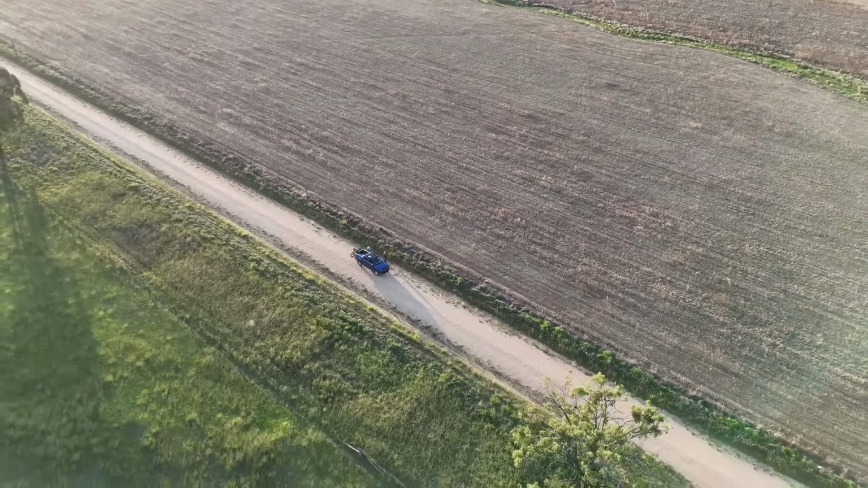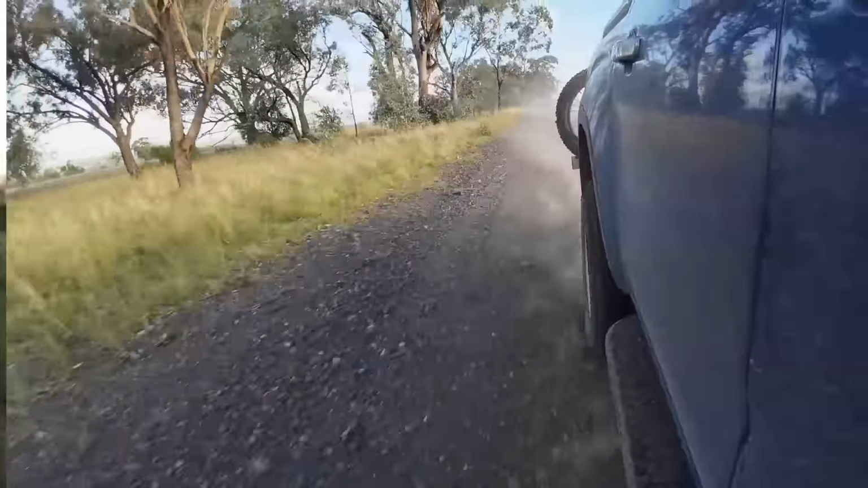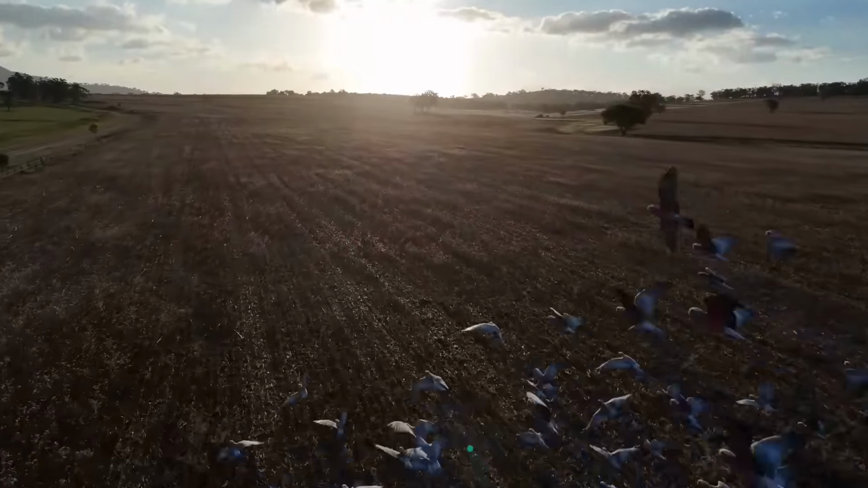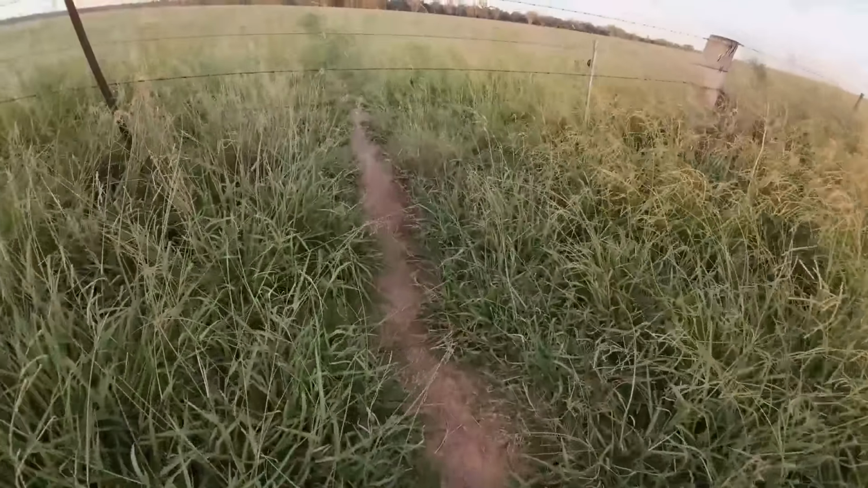G'day guys, I'm out this evening with Bucket on a feral pig contract. We've travelled a little bit further west than I usually go for work. The report off this landowner, unfortunately, is hundreds of pigs. That doesn't surprise me. We've had a bit of a scope out in here this afternoon.